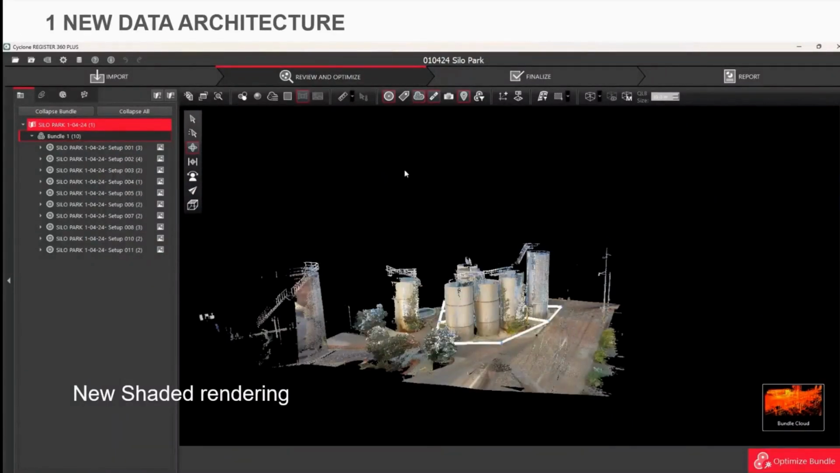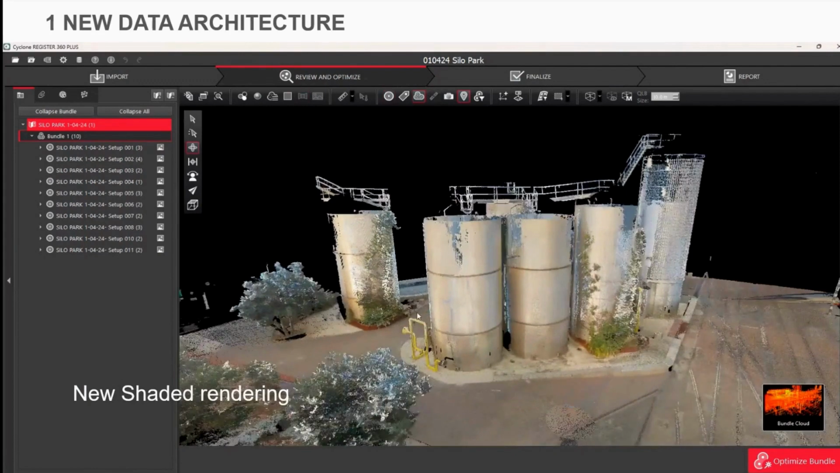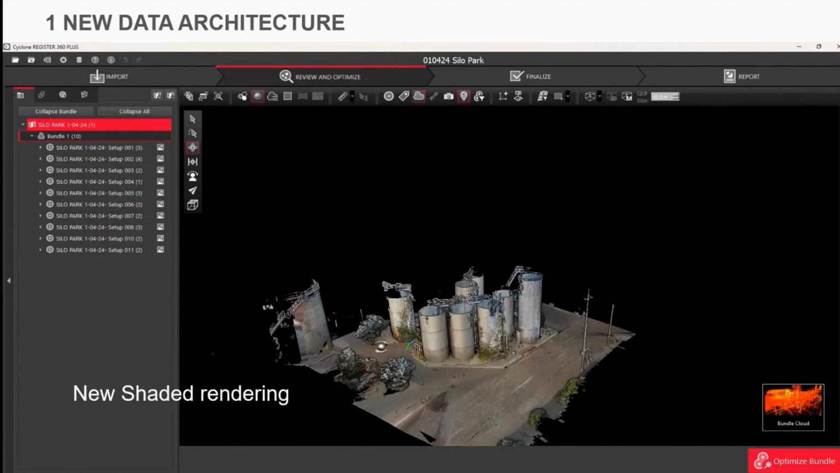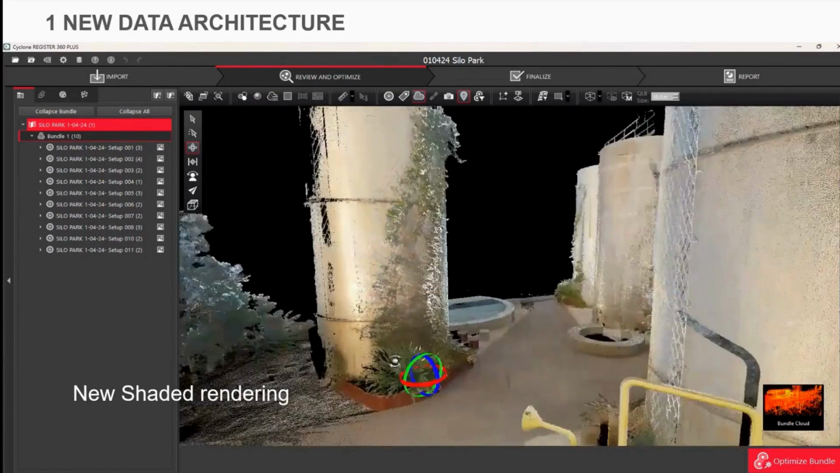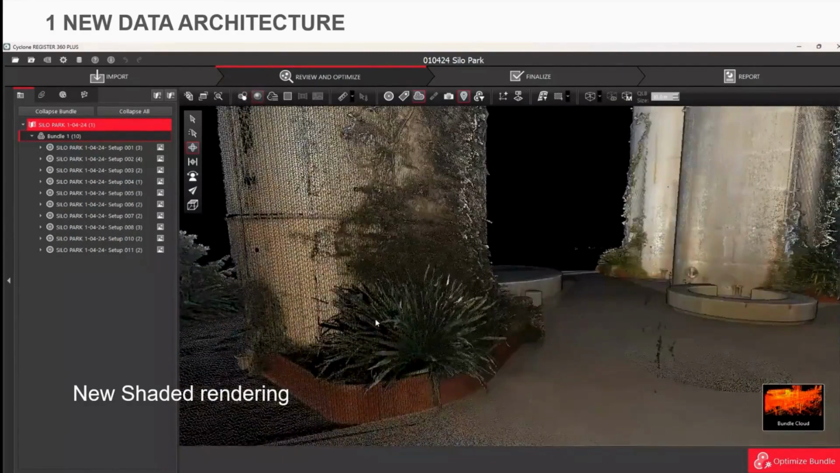They've also added this new shaded rendering, which is really awesome. It helps define the edges of the features quite well. So you just go and pick that below Review and Optimize. You can see here, Silo Park, just gone out and scanned that for a bit of fun. And this plant is quite a good way to see that shaded rendering in action. Just see those edges there quite well.